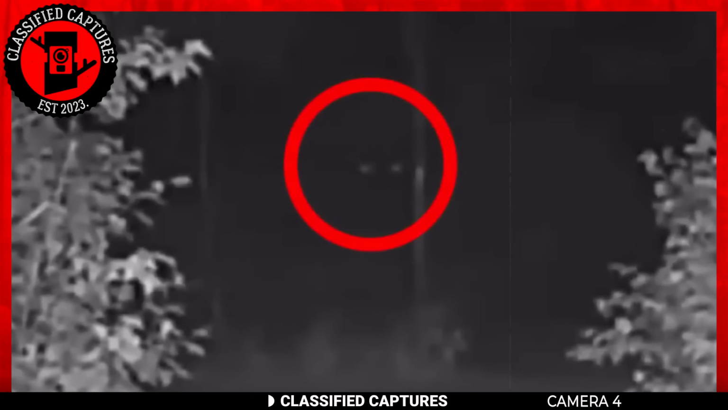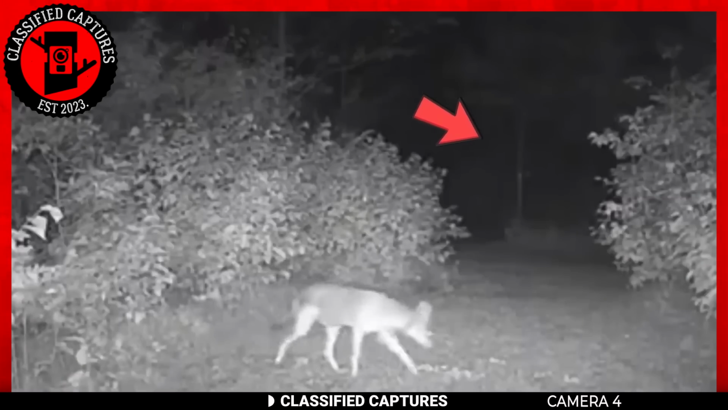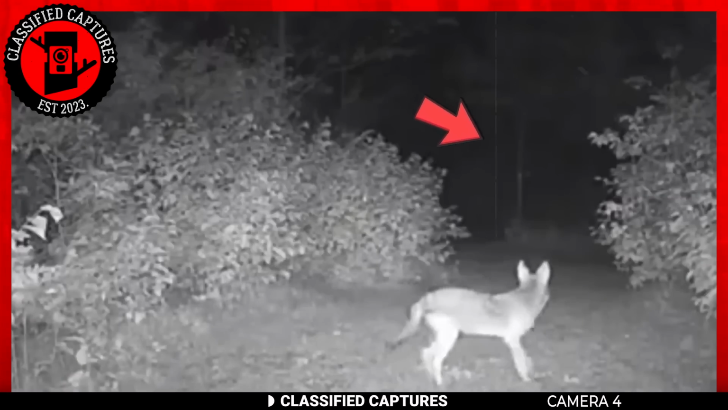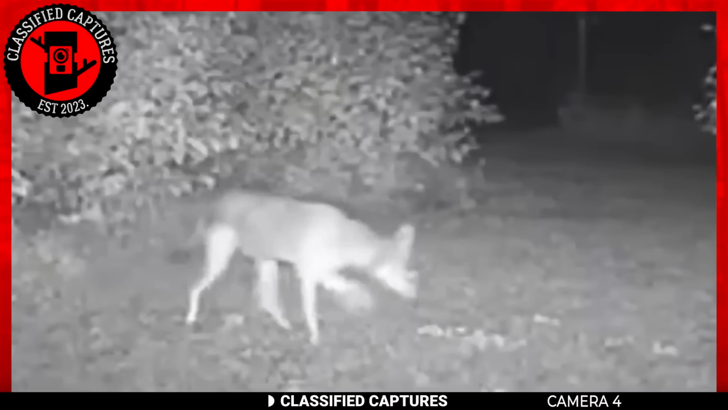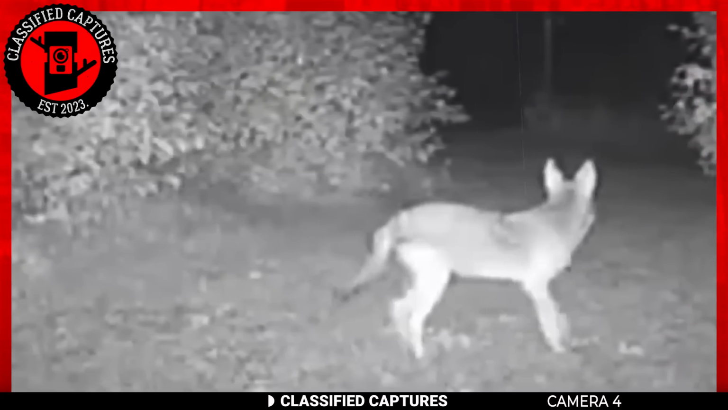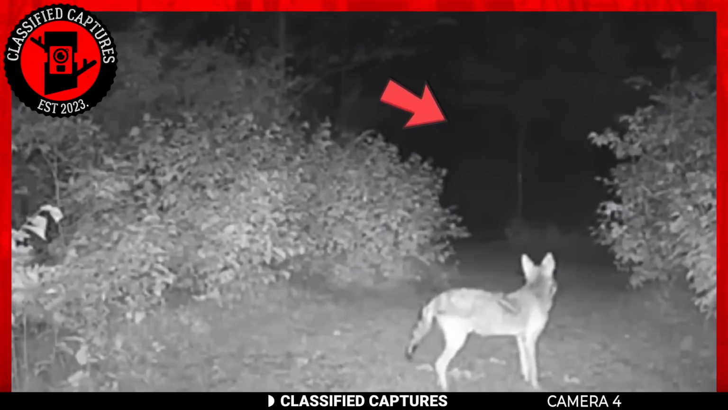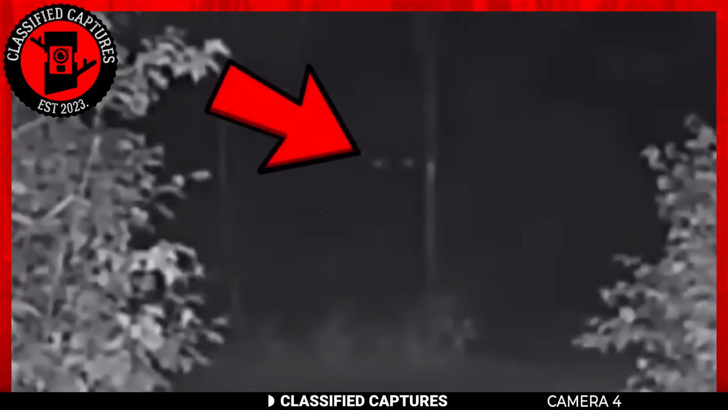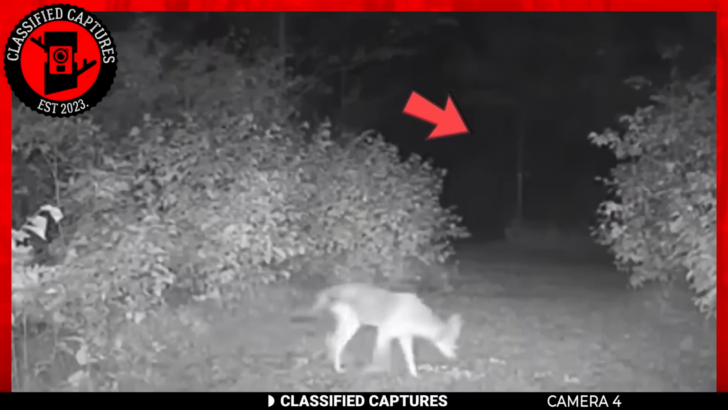Have you ever had that feeling that someone was watching you from the darkness? Well, I'm pretty sure that's exactly how the fox in the trail cam footage you are seeing now felt. The fox was leisurely exploring its environment when, all of a sudden, it came to a halt. Its gaze was fixated on the trees as if sensing a presence lurking within the bushes. At first glance, you see nothing, but once you carefully look in the direction of its gaze, you see it.